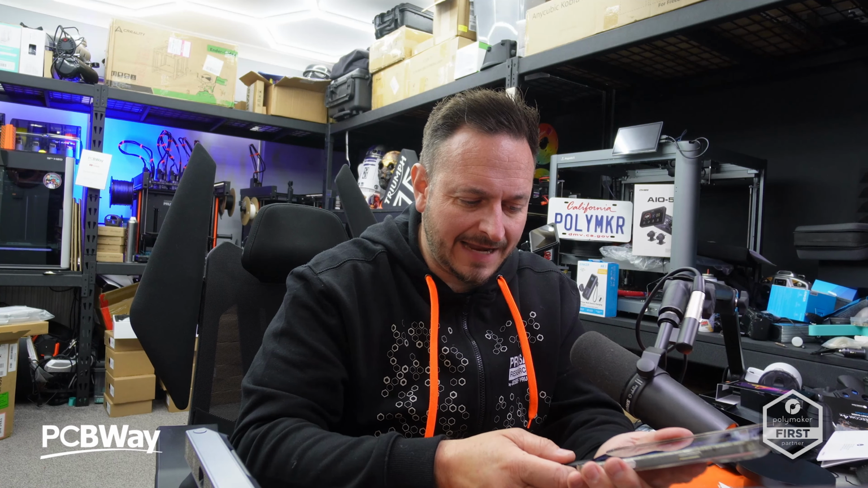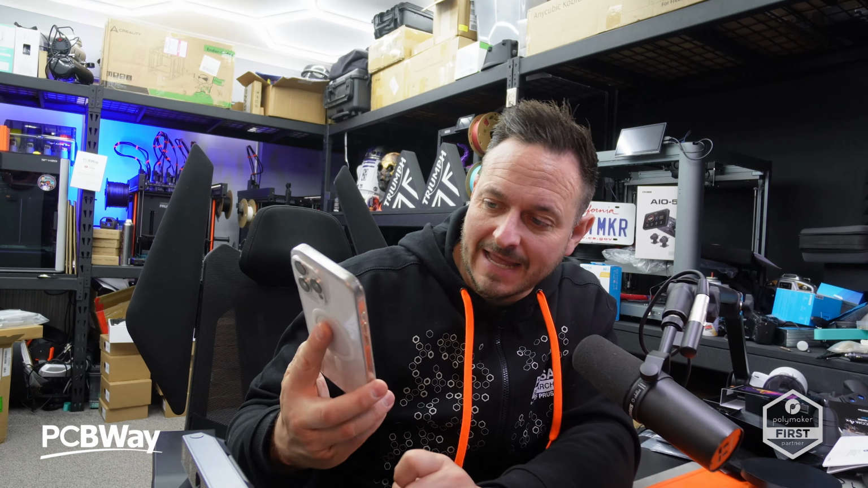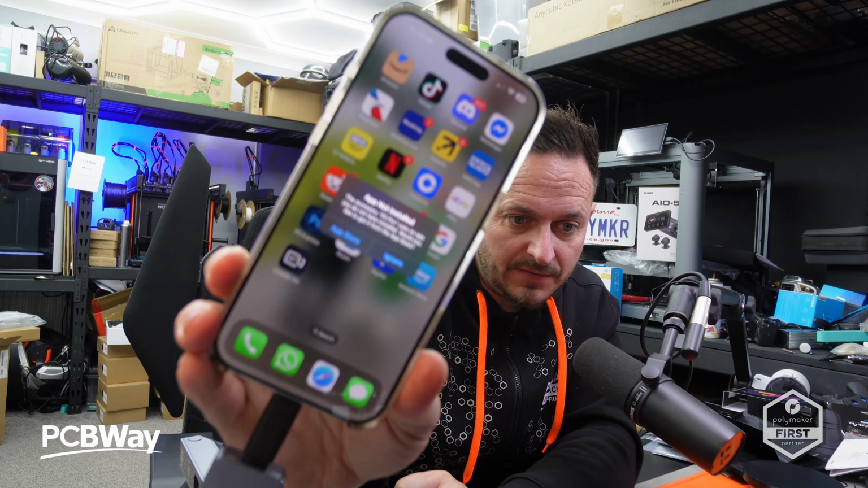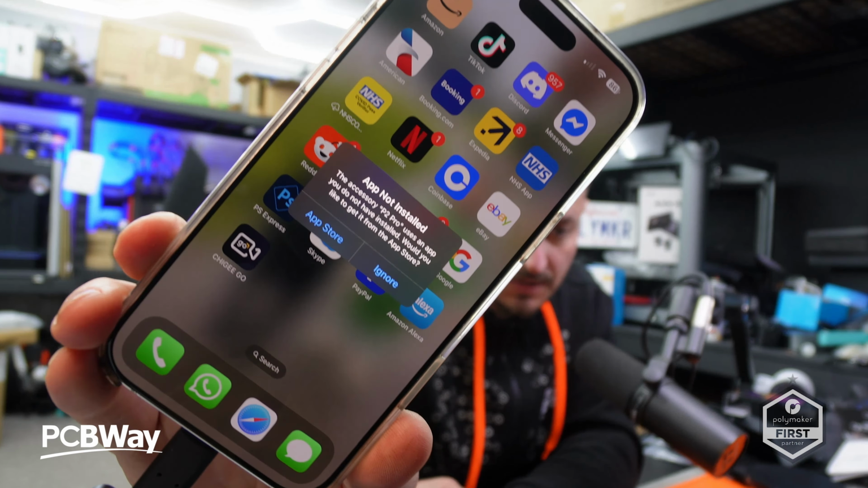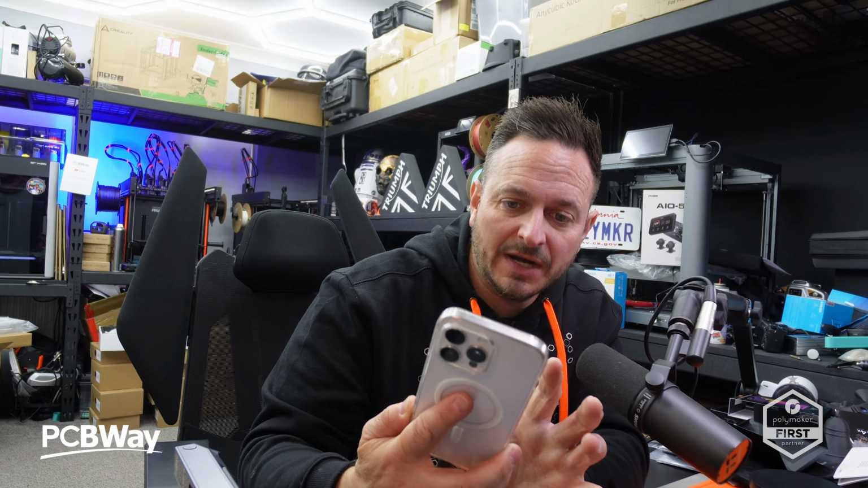Now, most of the ones that I've tested with these, when you plug it in, it just downloads something or it takes you to a website and it's saying here, app not installed. So there it is. Would you like to install the app? And of course, yes, we would. So we're going to go over to the App Store. We're going to quickly download this.